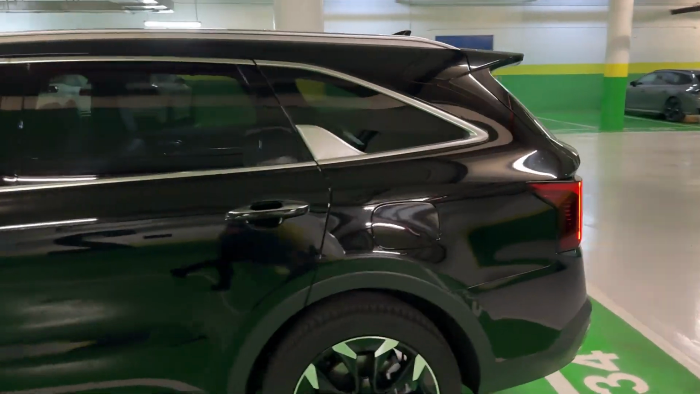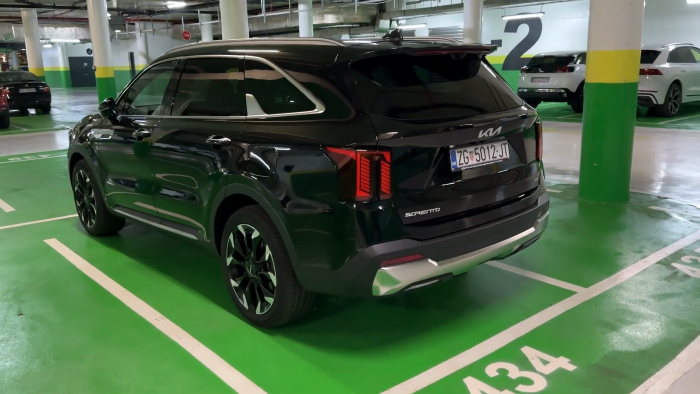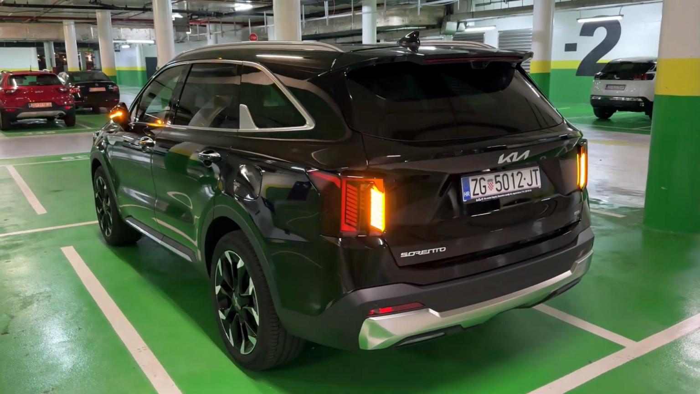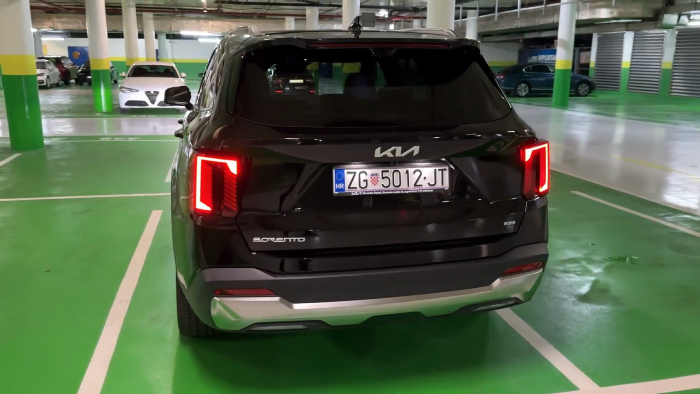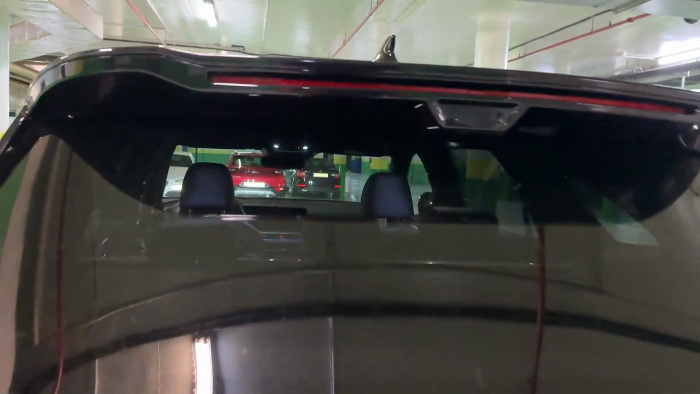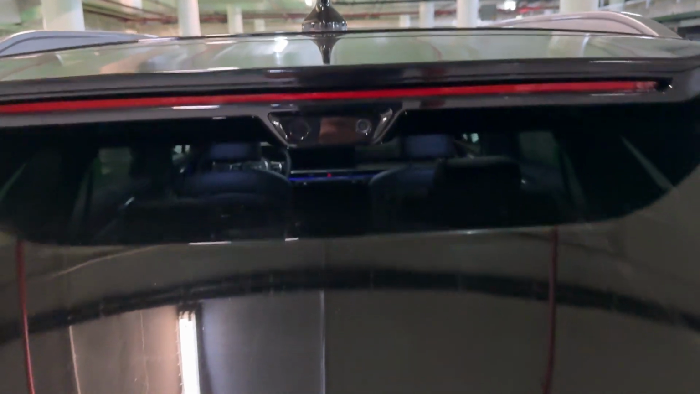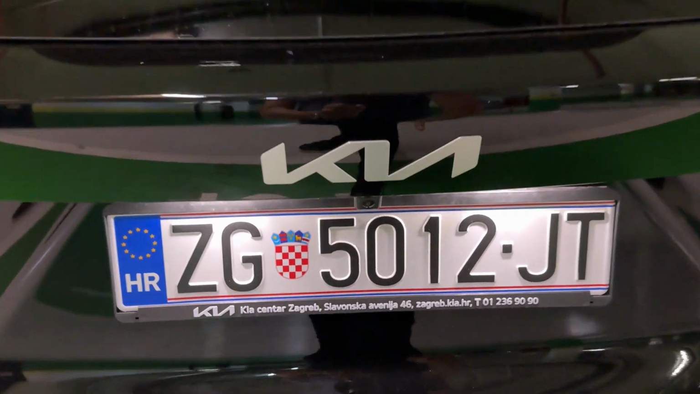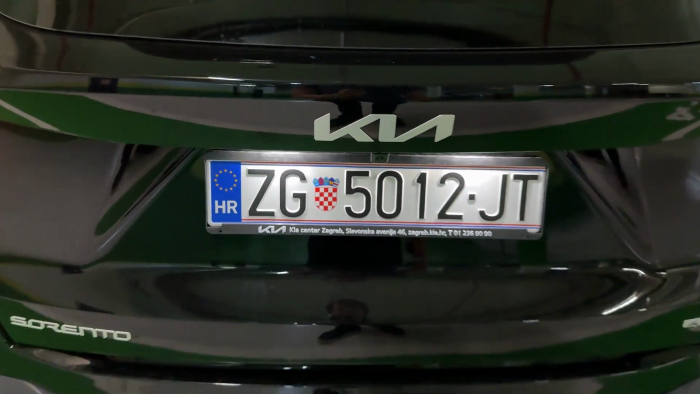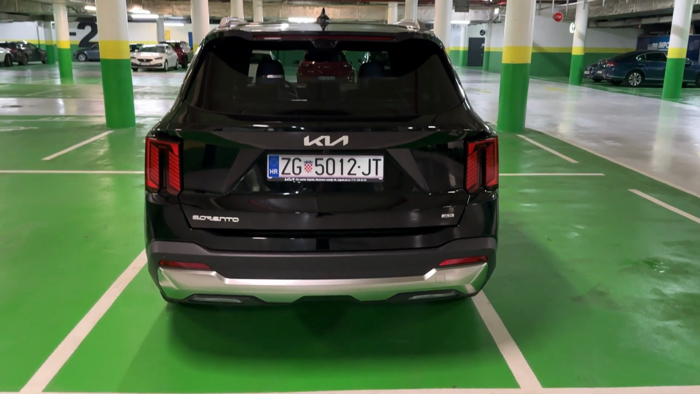And if we move on to the rear, look at this. I love the lighting signature for those tail lights, and also here you have the hidden rear wiper and two cameras. One is for the digital rear view mirror, which I will show you in a moment, and then this is the reversing camera. We can open the tailgate by pressing the button on the key.